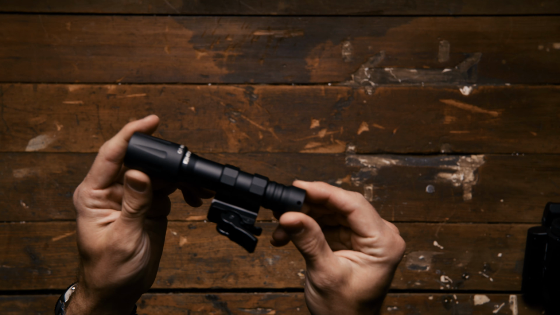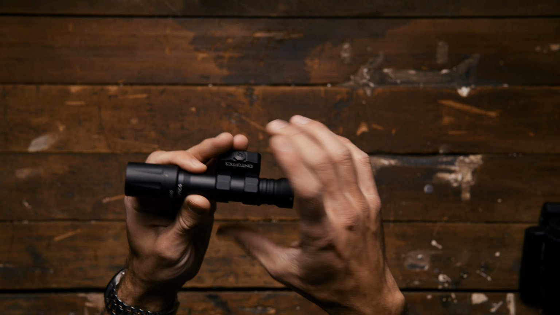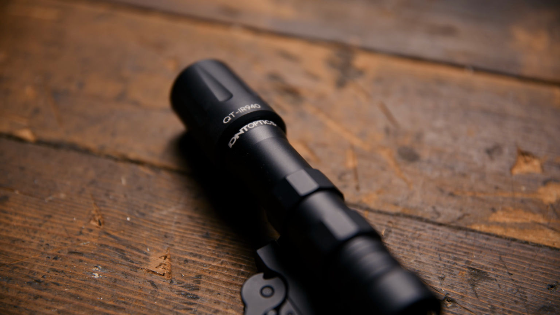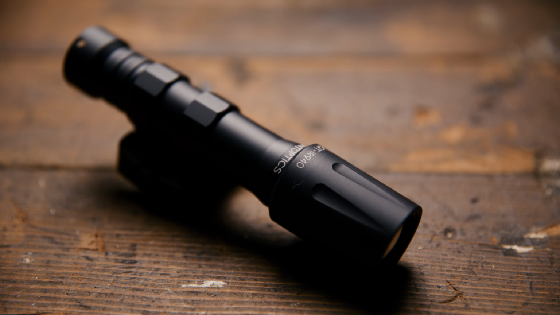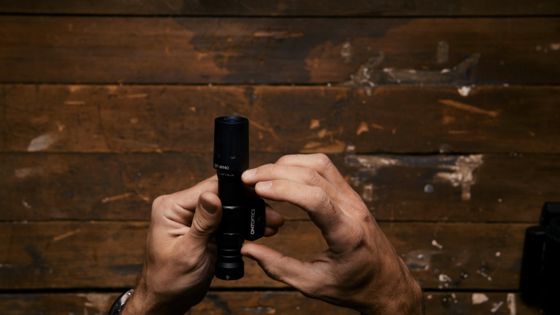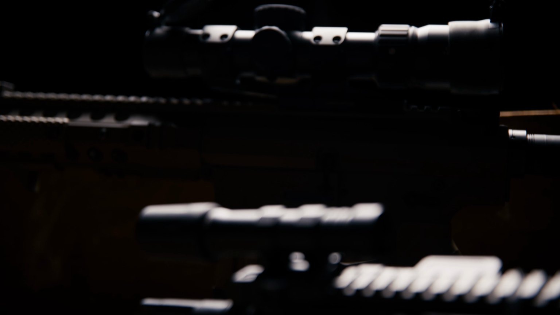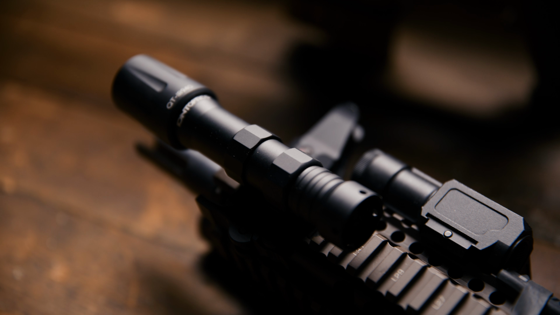So we'll talk a little bit about the IR light. Great quality. It's got the little QD mount on it, which I like a lot. Apparently this head is the same as the dual fuel heads on the Surefires, and I think it's just a Scout body and then the Surefire end cap. The only downside I would say is the fact that it's IR only.